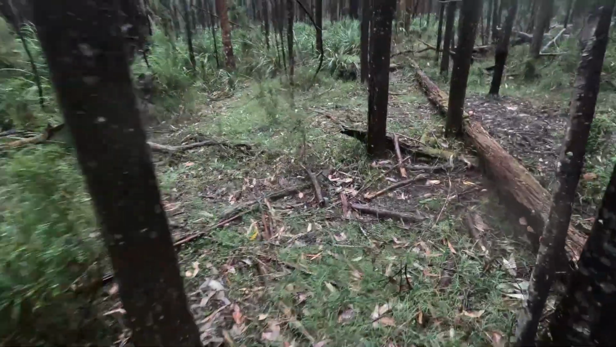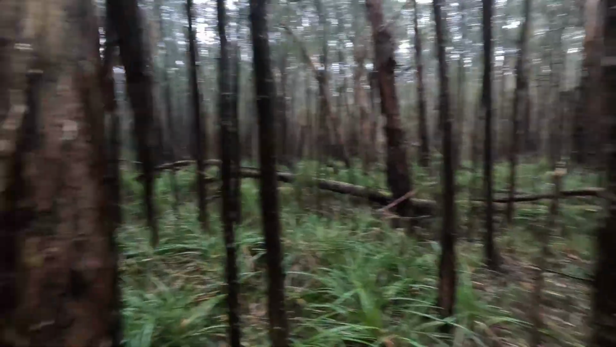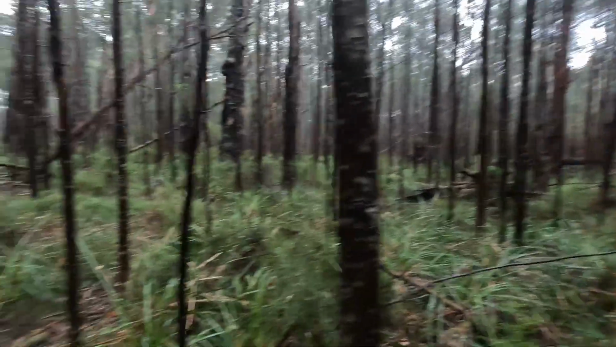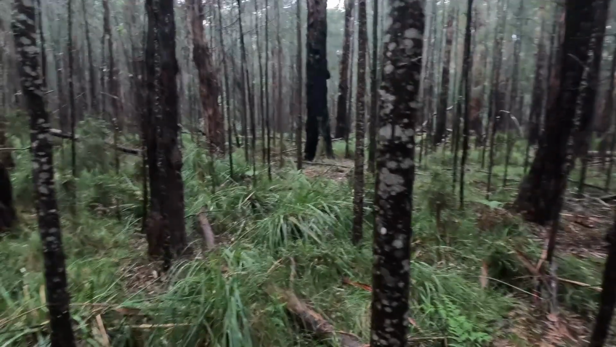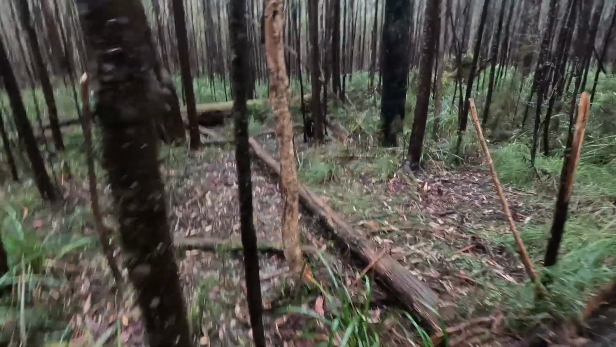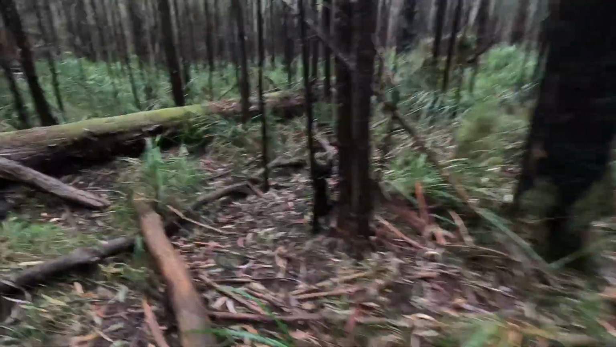Some mosses. It just shows you, five minutes of talking to you and I'm a wee bit lost. Because it's raining I can't hardly hear the creek, but I think it's over that way.